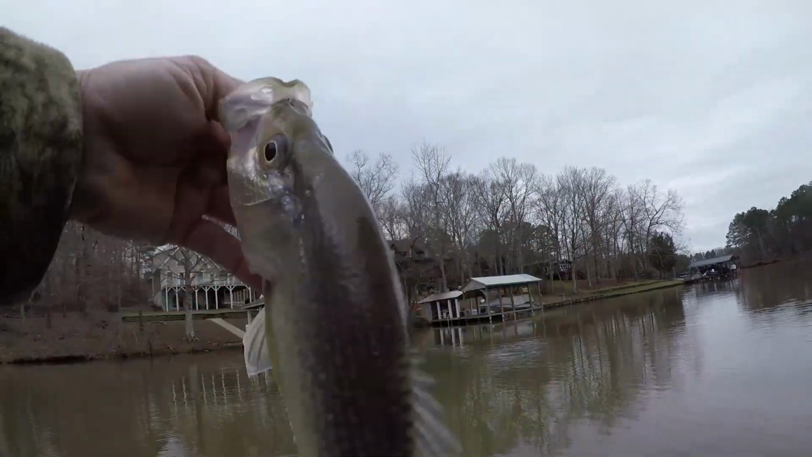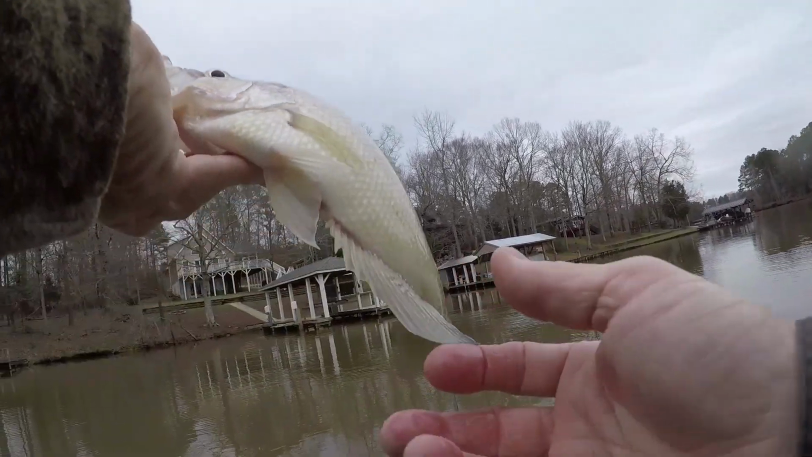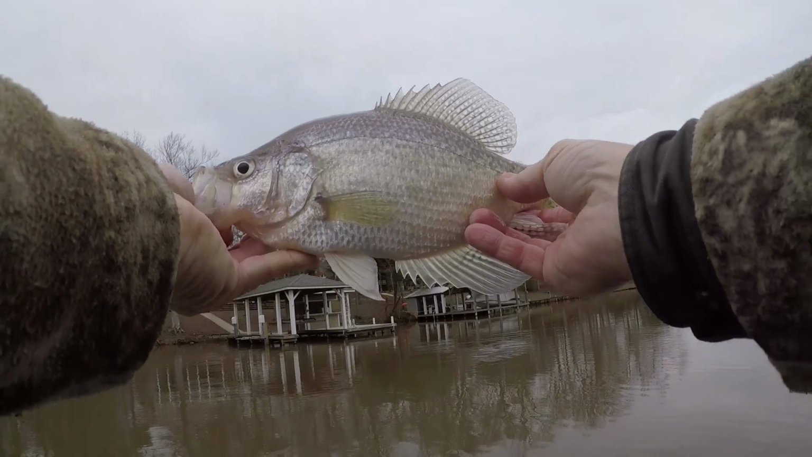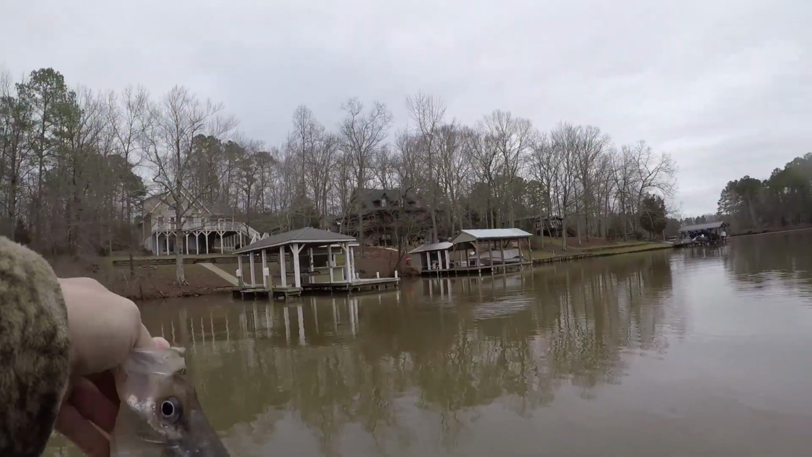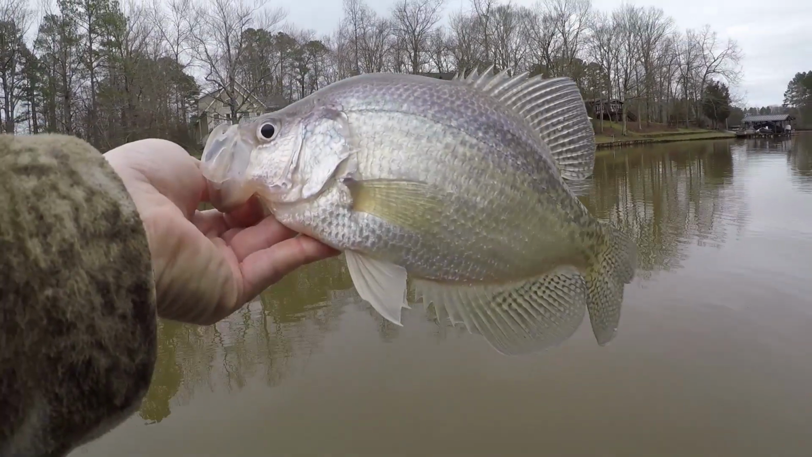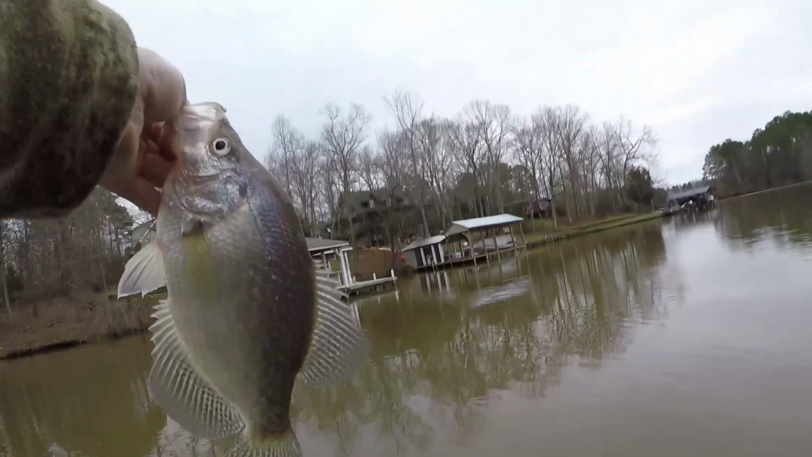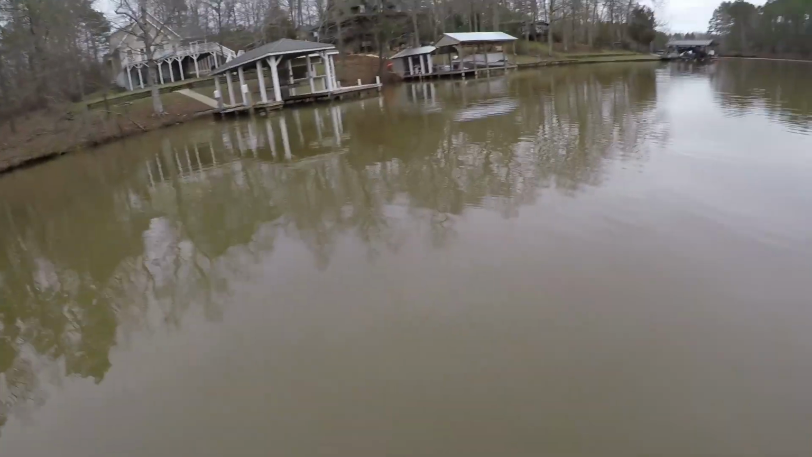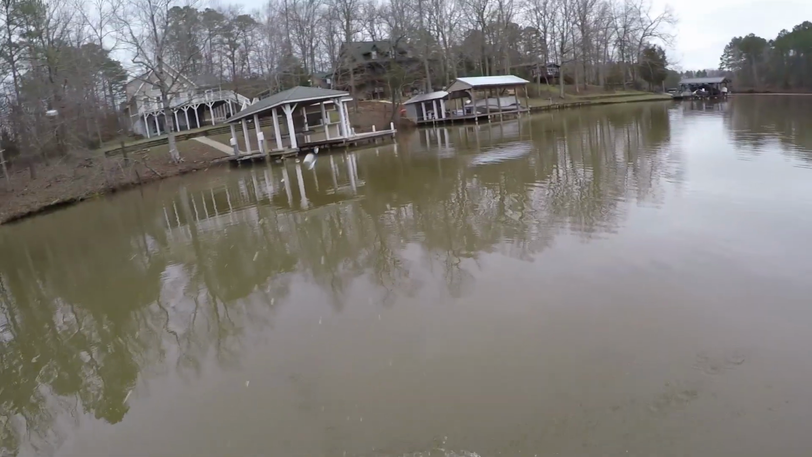Gosh, what a crappie. Now, he's got thick in the back. He's not thick in here, is he? Okay. Can y'all see him? With the camera, make sure y'all are seeing him. Yeah. That's a nice one, guys. He's pushing 15 inches. See ya, boy. Thanks for the ride. But look, all right, let me show you what I'm doing.